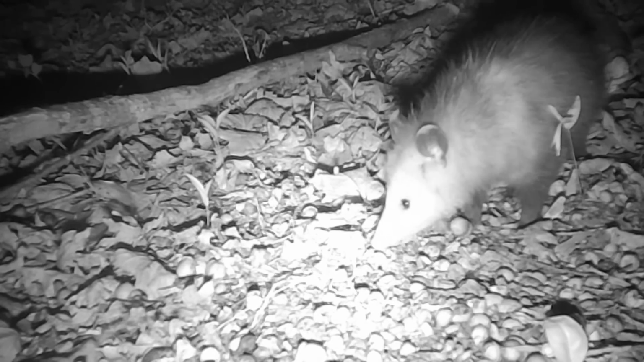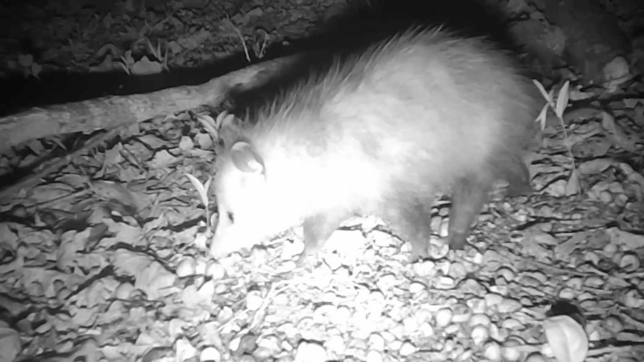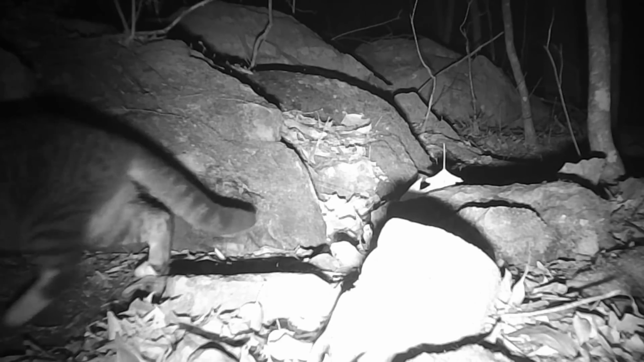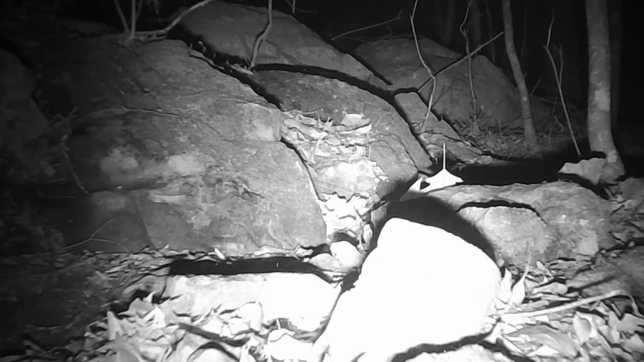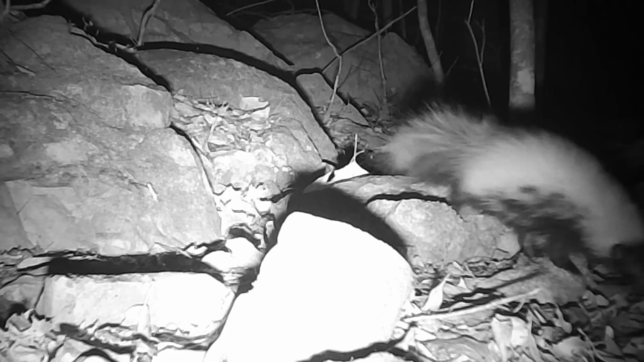Down here at the acorns, there's a little possum down here eating in them. He seems to enjoy himself. And there's Socks coming down the path. And a skunk, a spotted skunk.